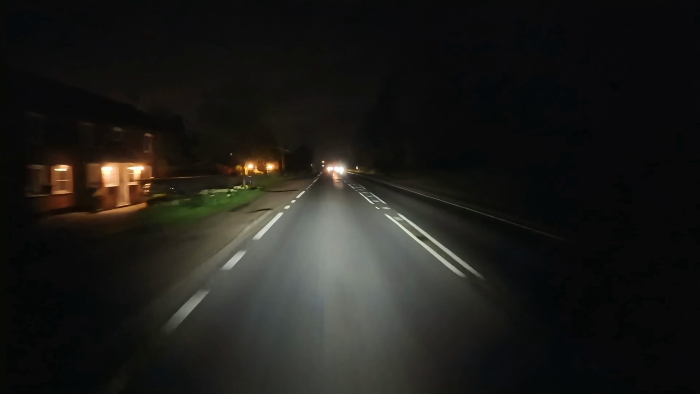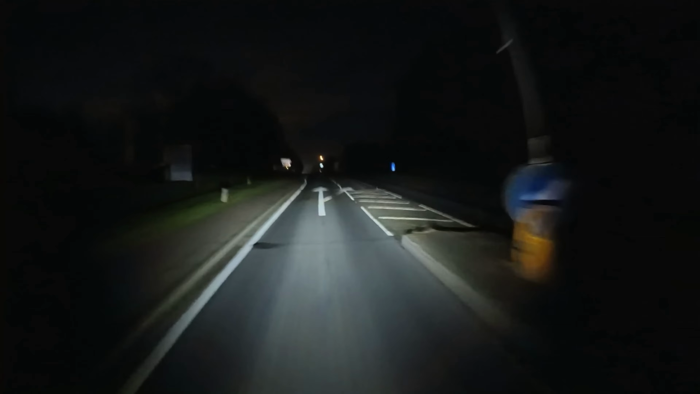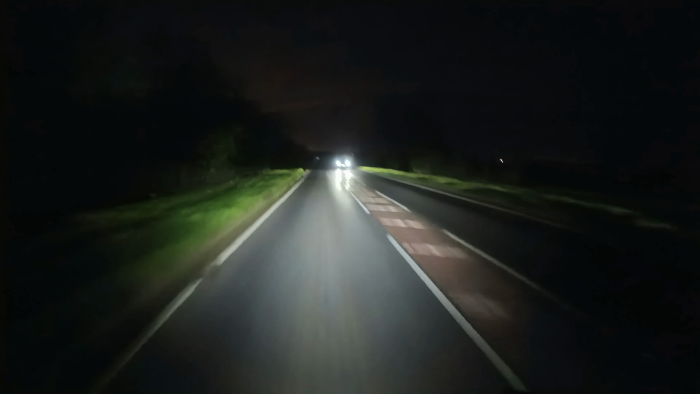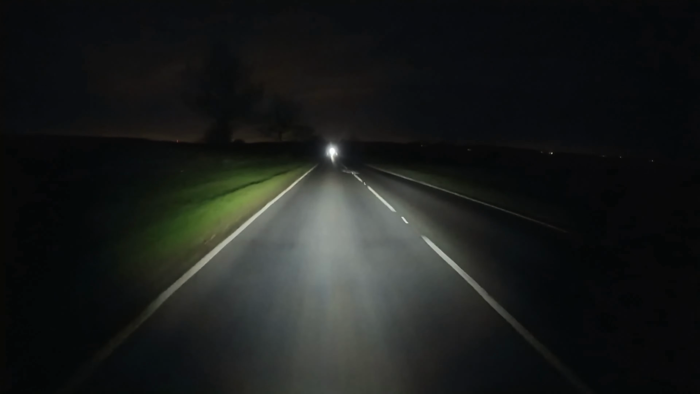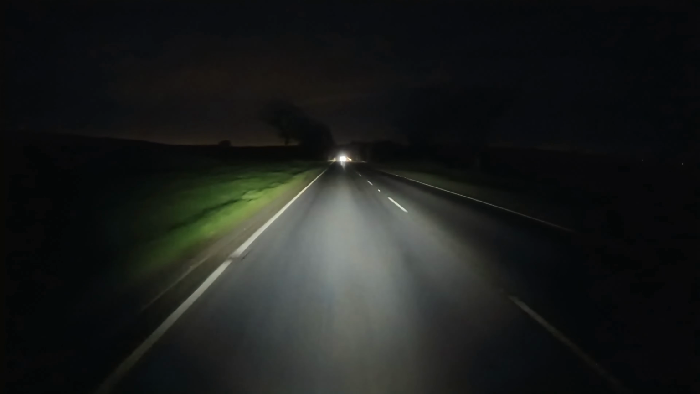Why are you flashing me? What's going on? Is there an old bill? Is there a copper? See, that's the problem with cars. Bikes have got signals. All cars can do is flash. You know what I'm saying? Do you want my main beams? I can give you them. That's better. That's more like it.